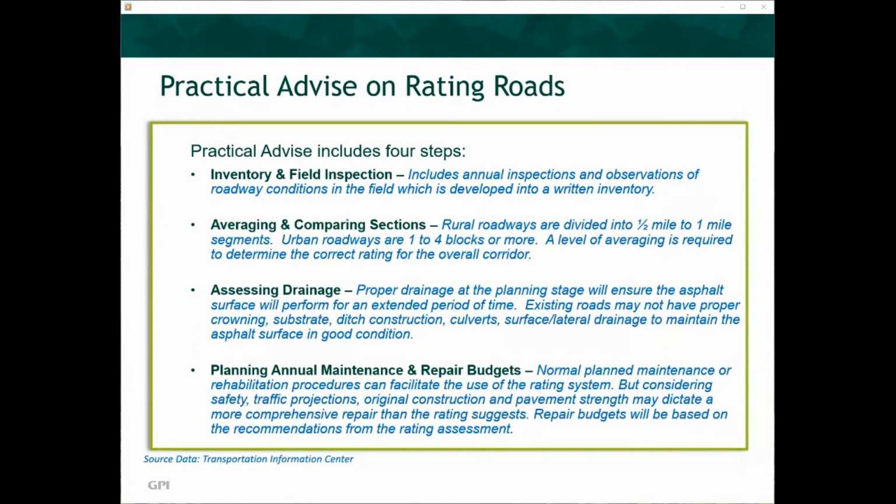The third is assessing drainage. Proper drainage at the planning stage will ensure the asphalt surface will perform for an extended period of time. Existing roads may not have proper crowning, substrate, ditch construction, culverts, surface or lateral drainage to maintain the asphalt surface in good condition. The fourth step is planning annual maintenance and repair budgets.